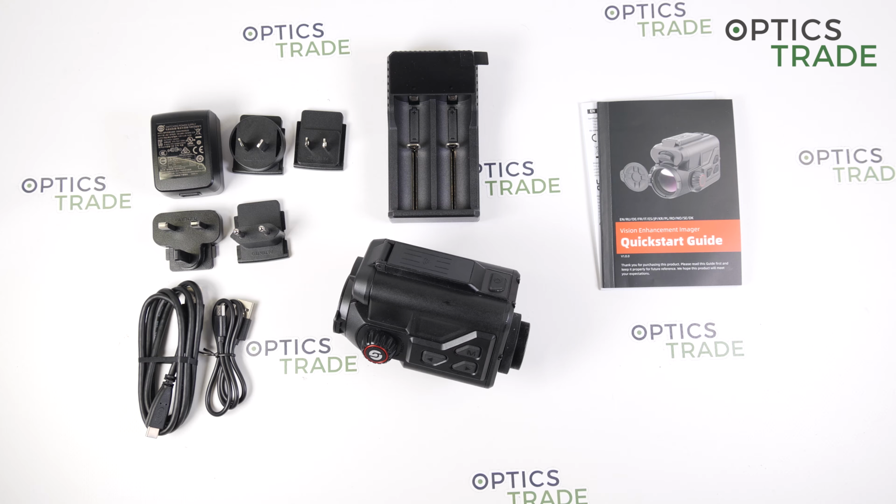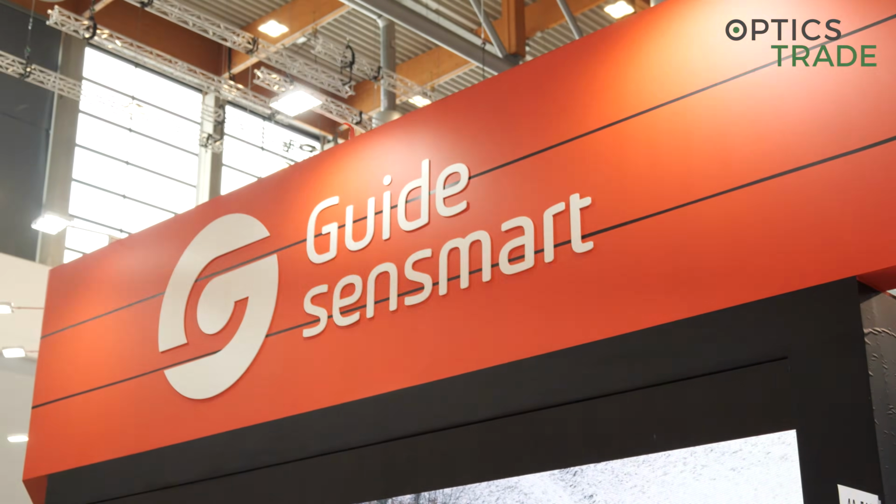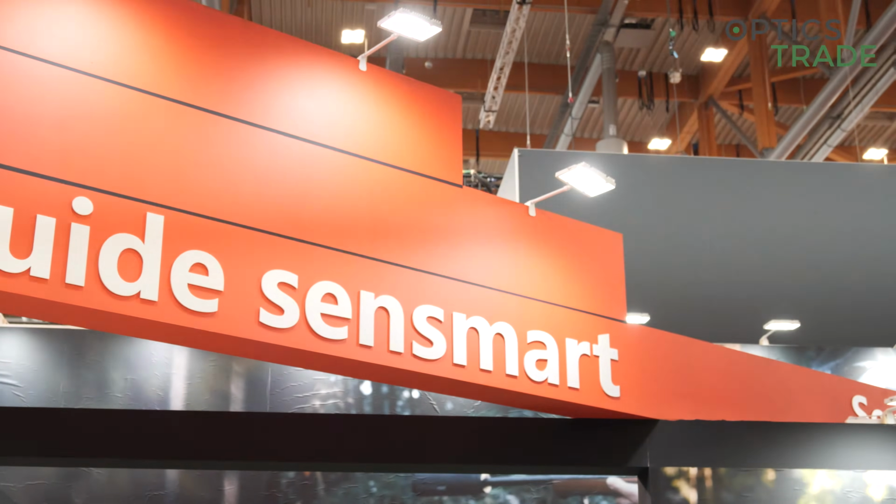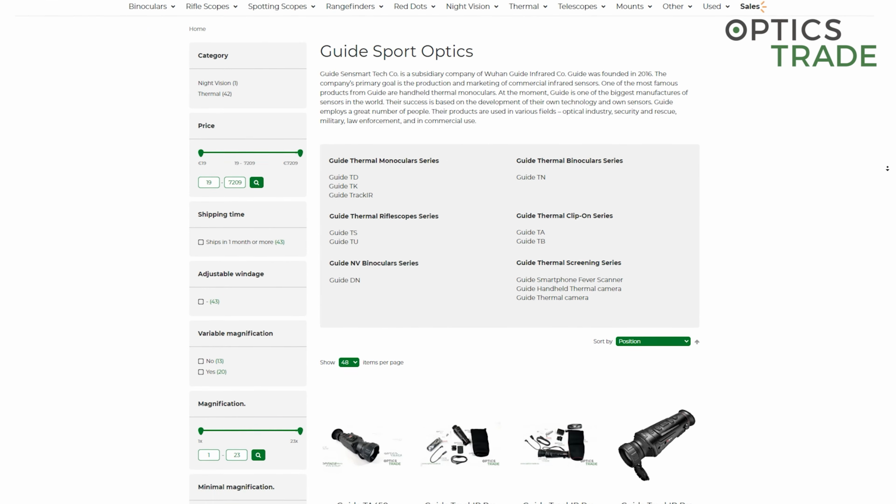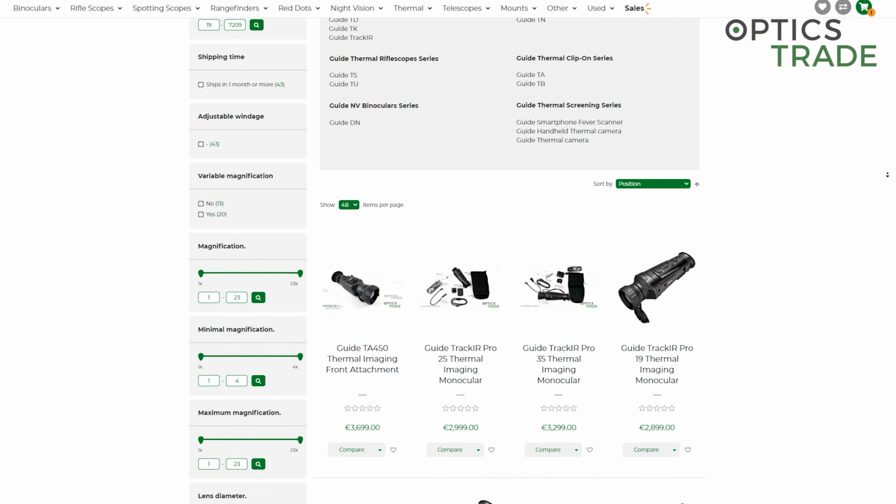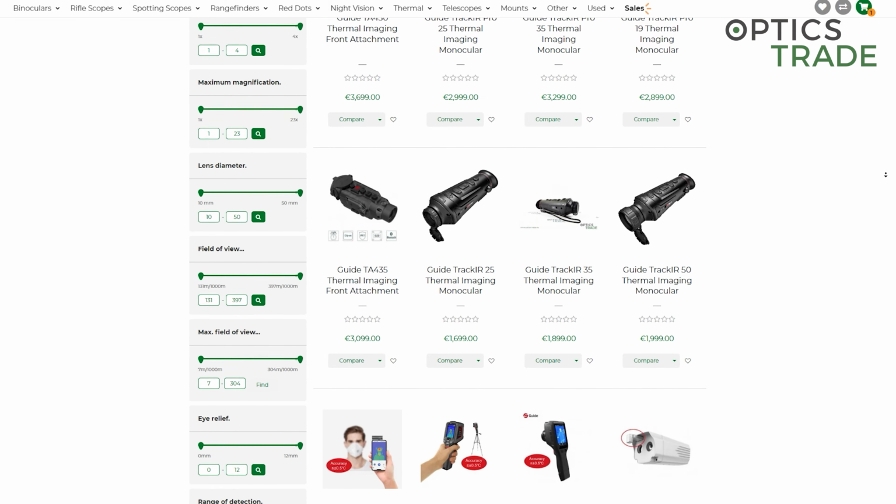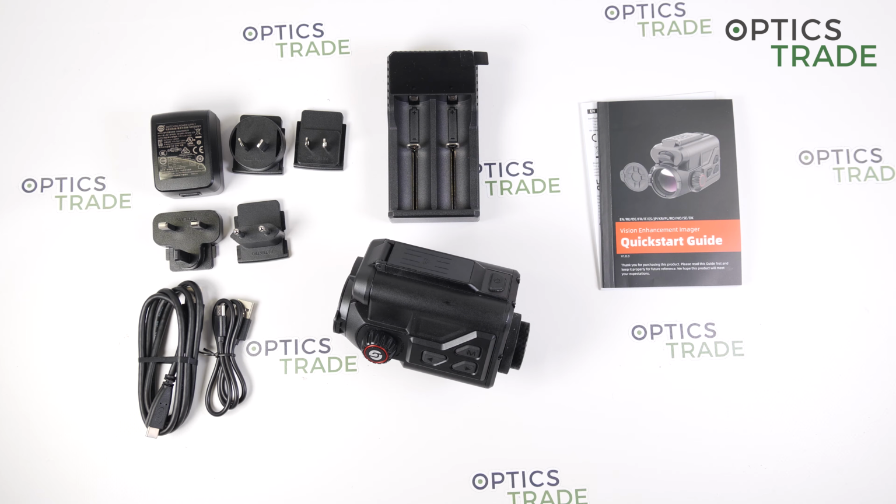In the beginning, the company produced thermal cameras for temperature measurements, but in 2016 they established a new subsidiary named Guide SenseSmart. There they started to focus more on products for the civilian market, and today Guide is one of the leading manufacturers of digital night vision and thermal devices for the civilian market.